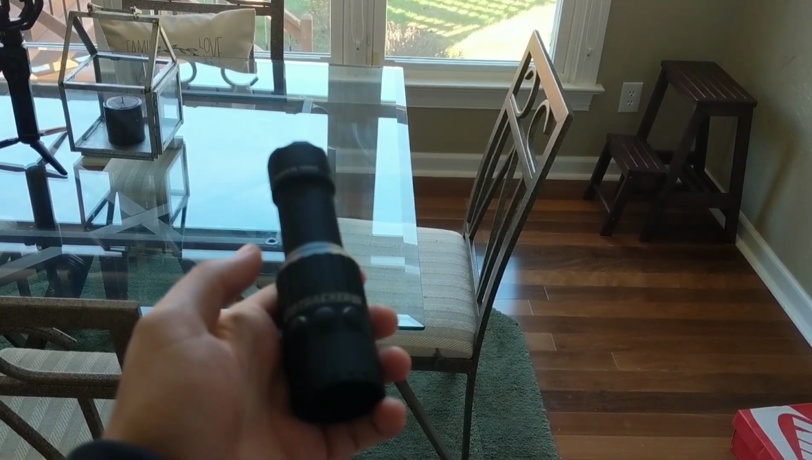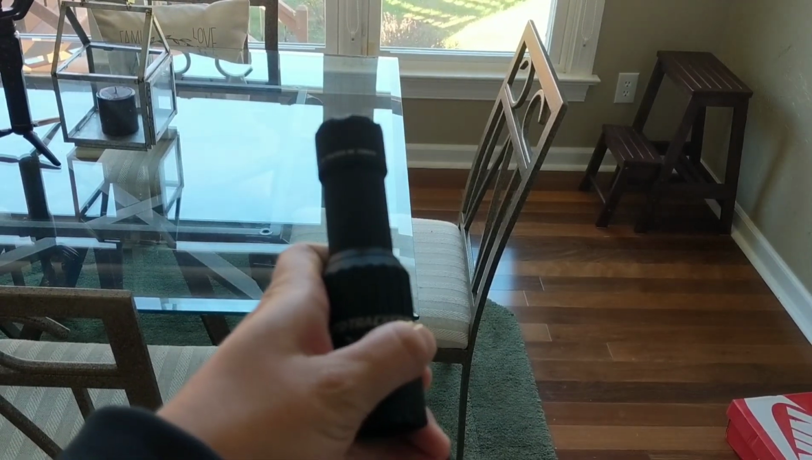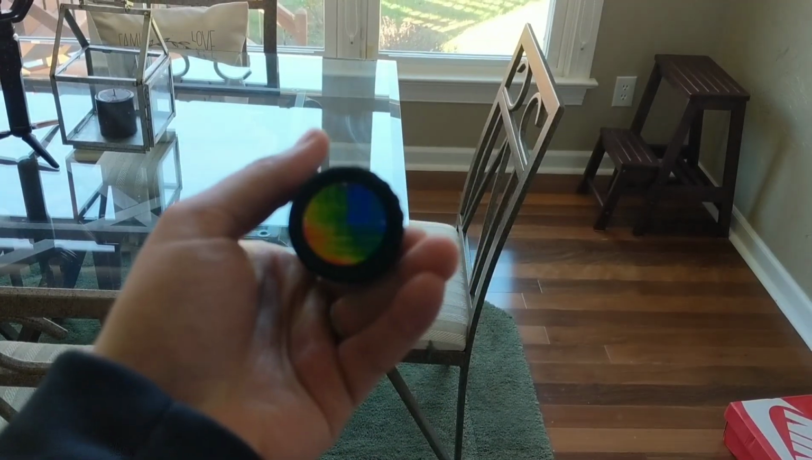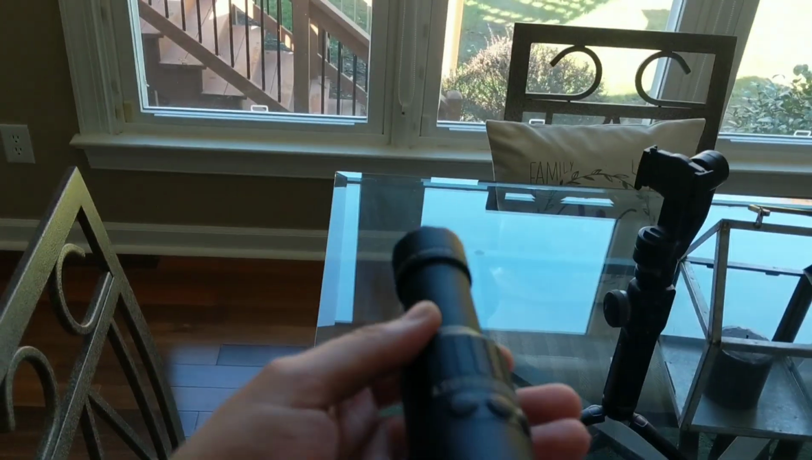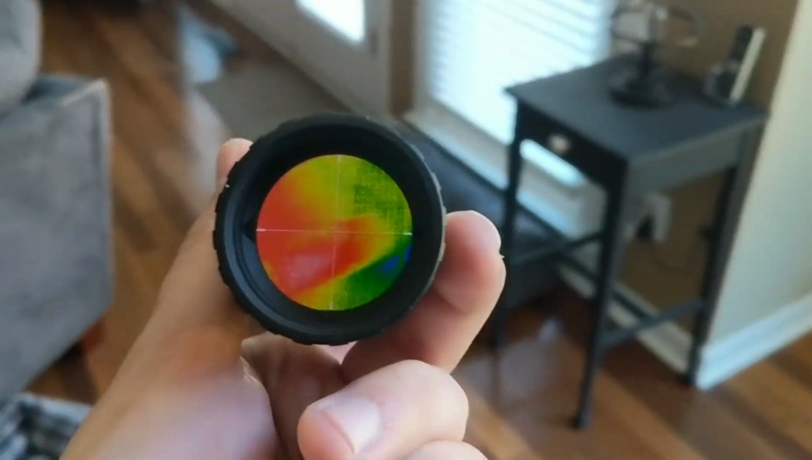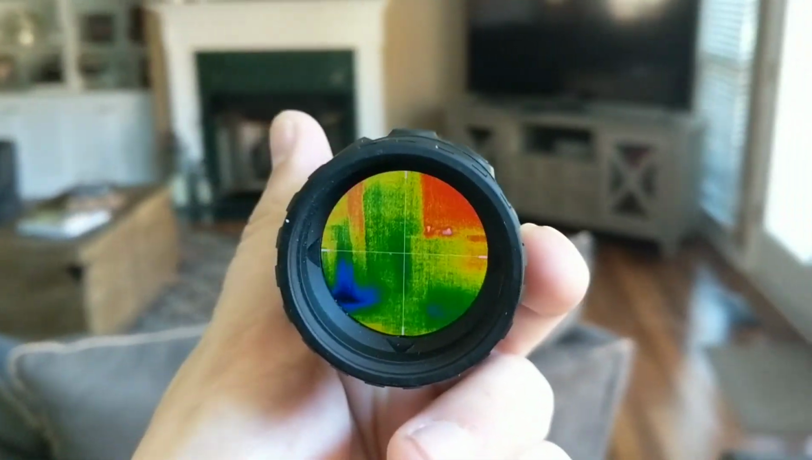Going to be doing a cool product review today on the LTO Tracker HD. This is made by Leupold. It's around $1,000 for the HD unit, and it's $600 for the non-HD. So this is a thermal imaging optic. So day or night, and we'll get into some nighttime testing after a while, day or night, it shows you what in the room is the warmest.